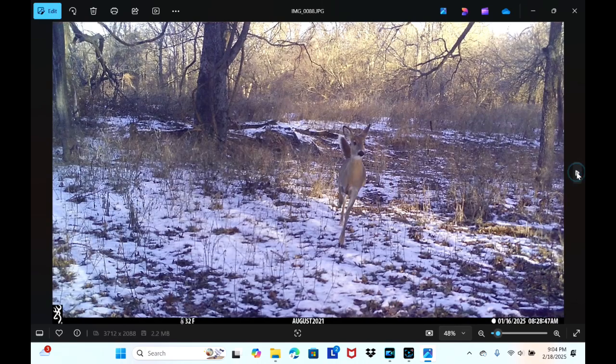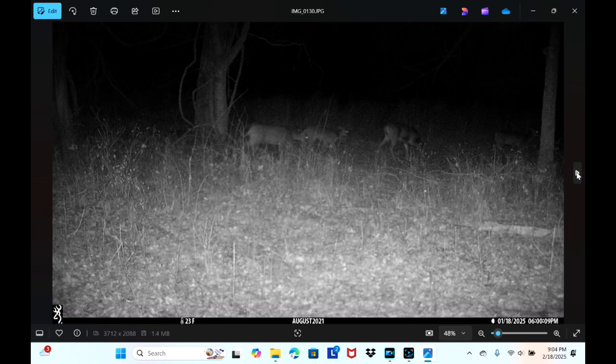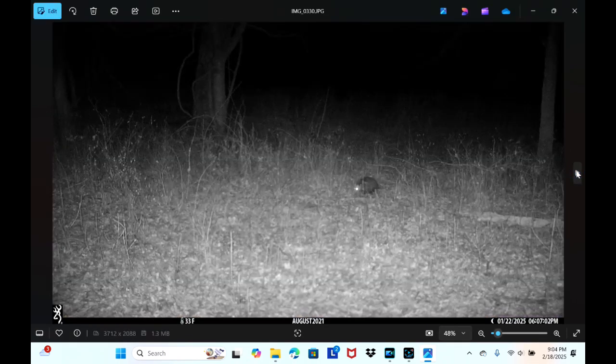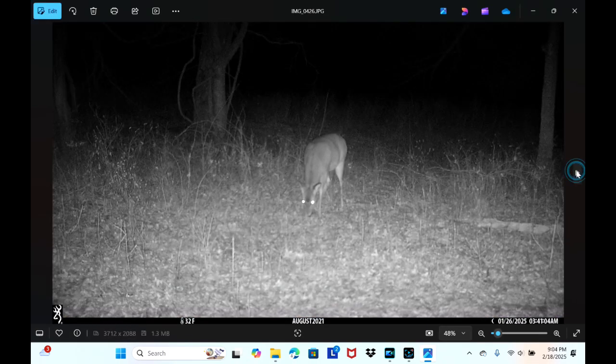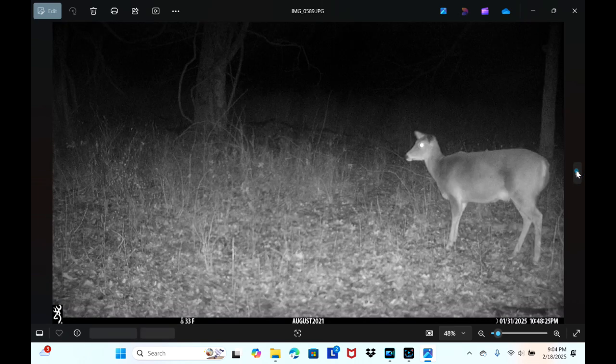Rabbits. Little doe trying to run us over. Bunch of does coming through. Rabbits. Deer. Does. Both healthy looking does. I think that's a possum. Not sure 100%. Looks like deers. Bunch of does. Another rabbit. He comes through. It looks like every night.